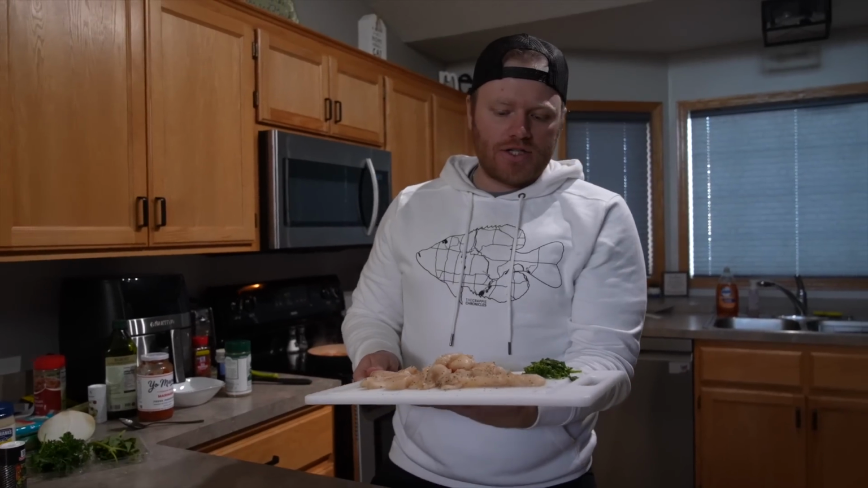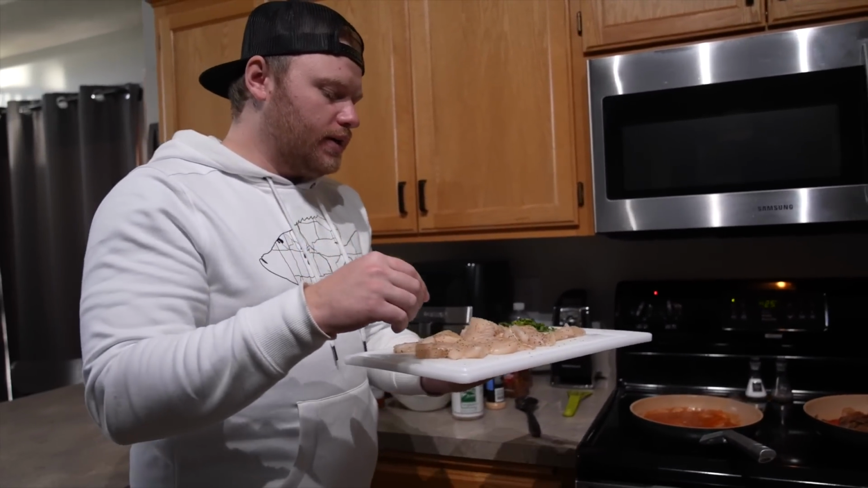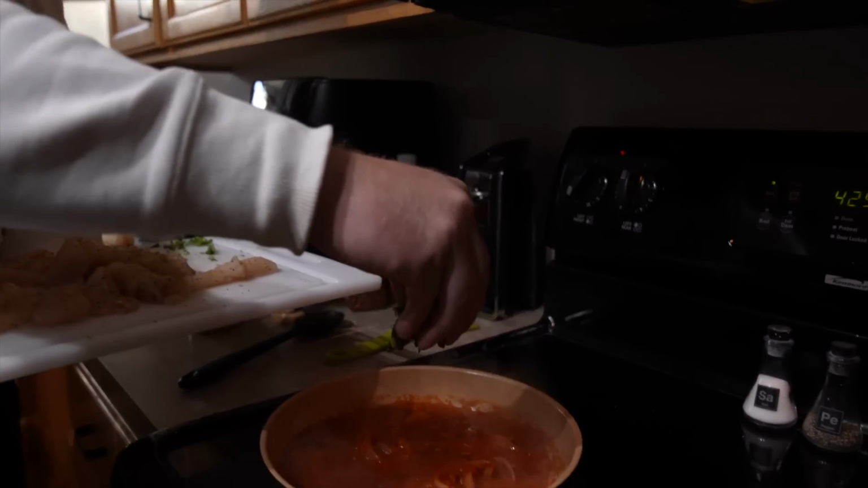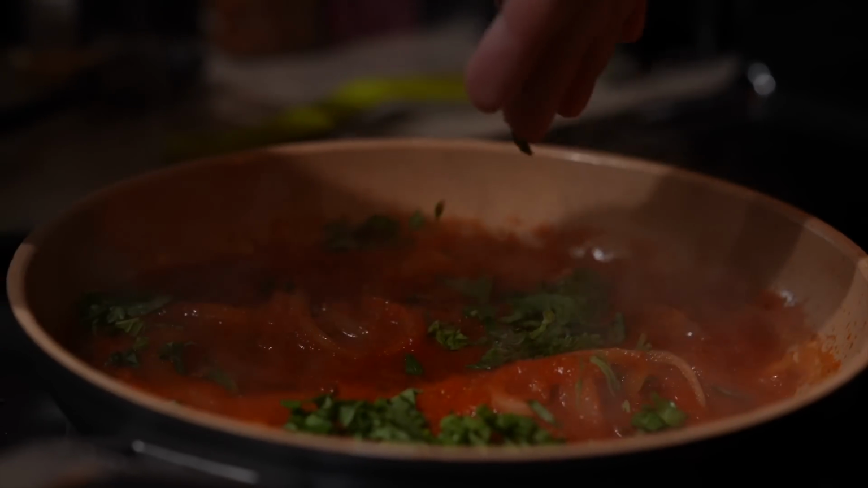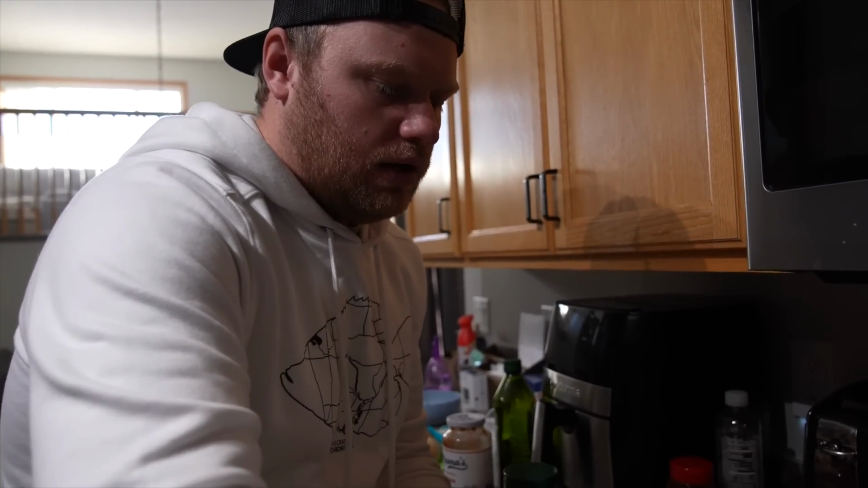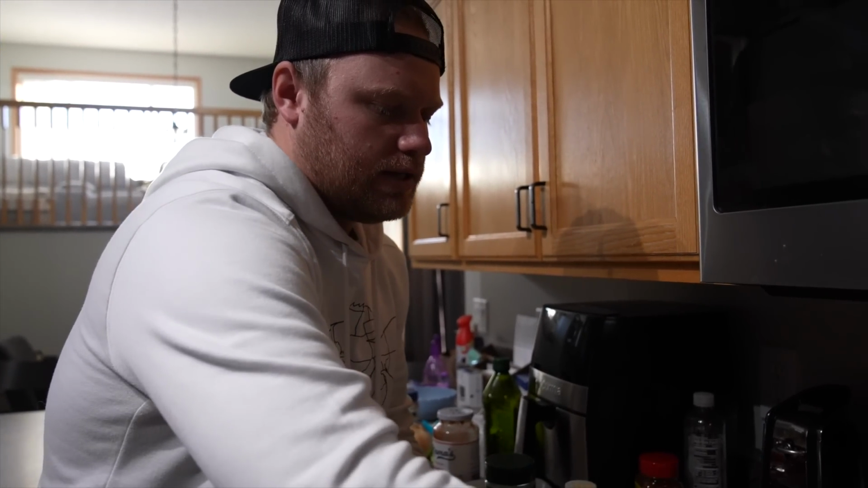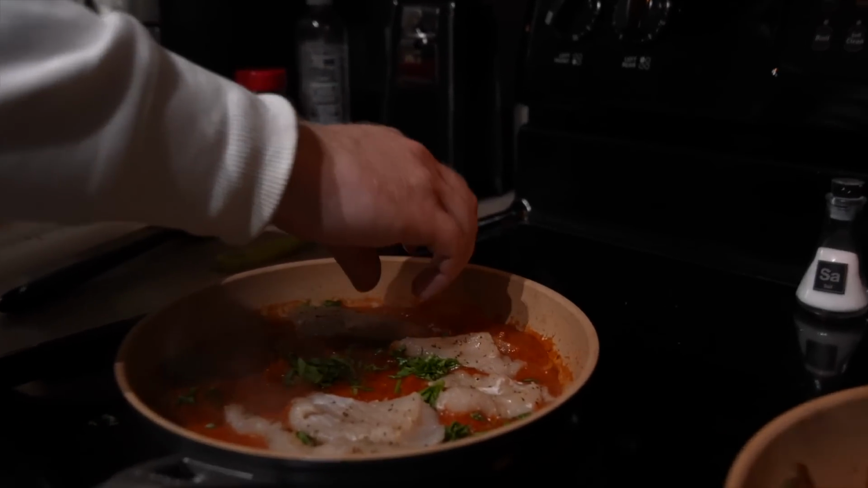Yeah, I got that marinara sauce heating up. I got all the fish seasoned up, and I have a little bit of basil that I just chopped up here. So I'm gonna sprinkle that basil down over all that marinara sauce. This is gonna cook down super quick, but I'm just gonna lay all of these pieces of fish down into that sauce, just nestle them in there, and we're just gonna slowly poach that fish in the marinara sauce, and then it's all done.